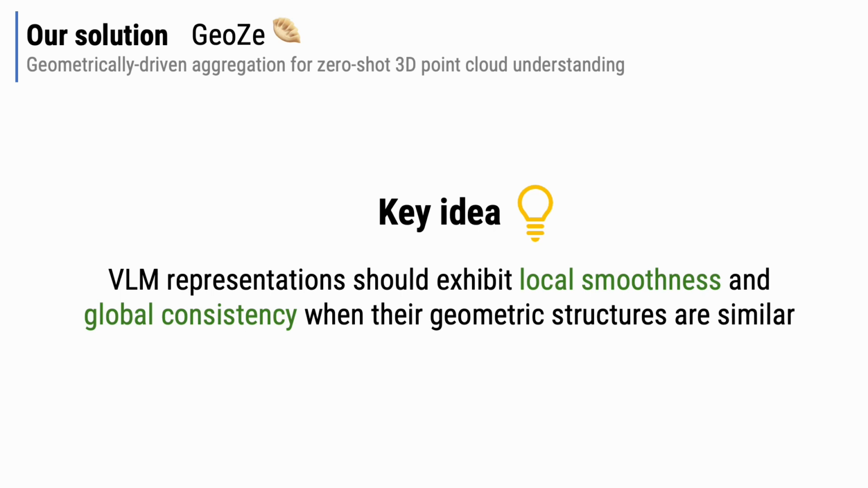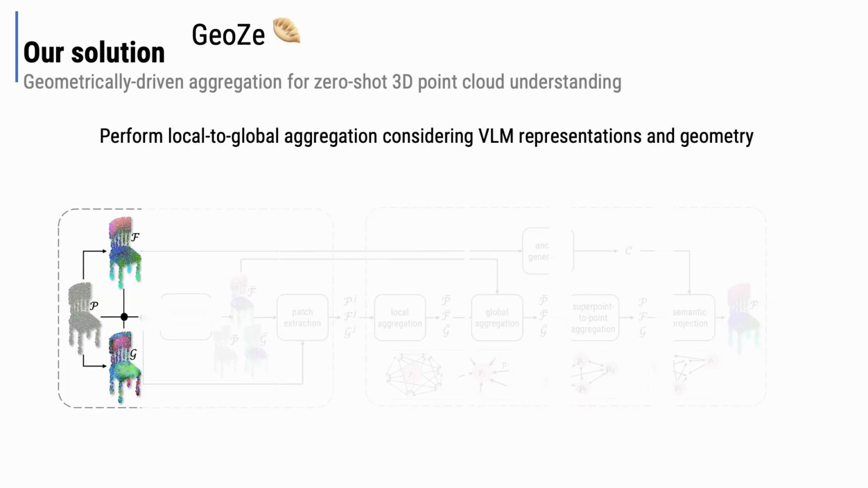So the key idea behind our proposed solution is that VLM representations should exhibit local smoothness and global consistency when their geometric structures are similar. Now, let's dive into our proposed method, Jiaozi.